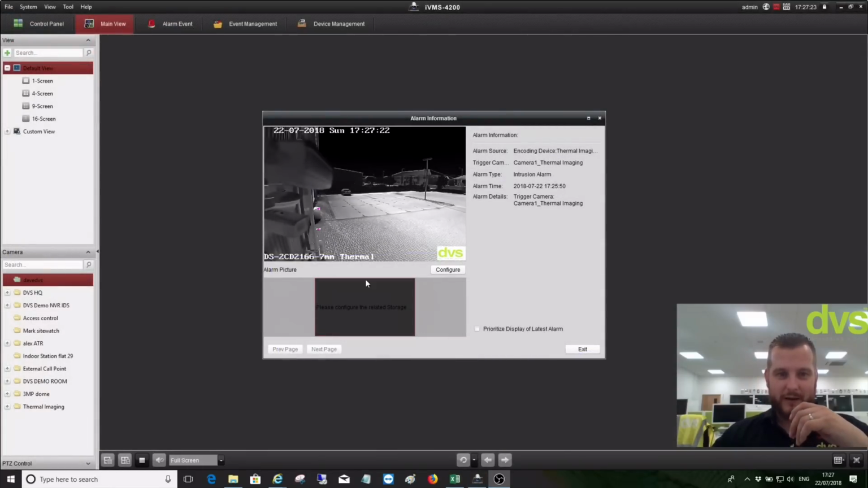Just one thing I wanted to mention quickly. This is the intrusion alarm via iVMS-4200. So it actually did pick me up when I went in that box we drew. The iVMS-4200 has picked it up, via the camera, and presented it to me.